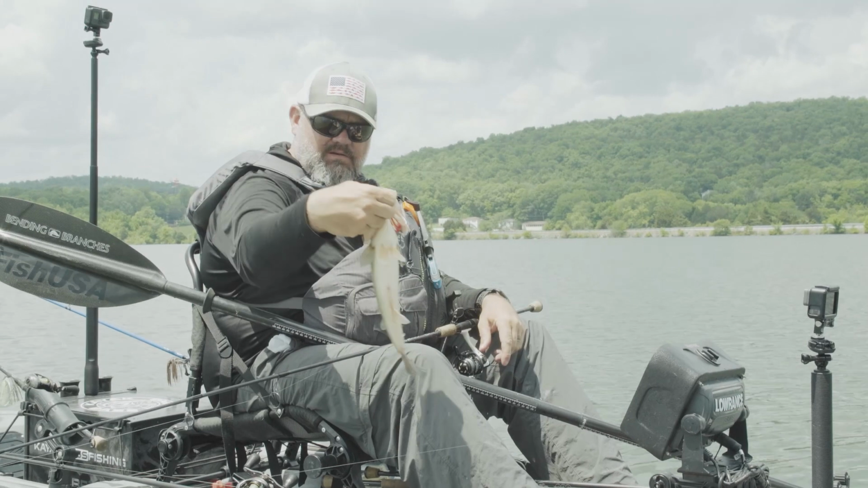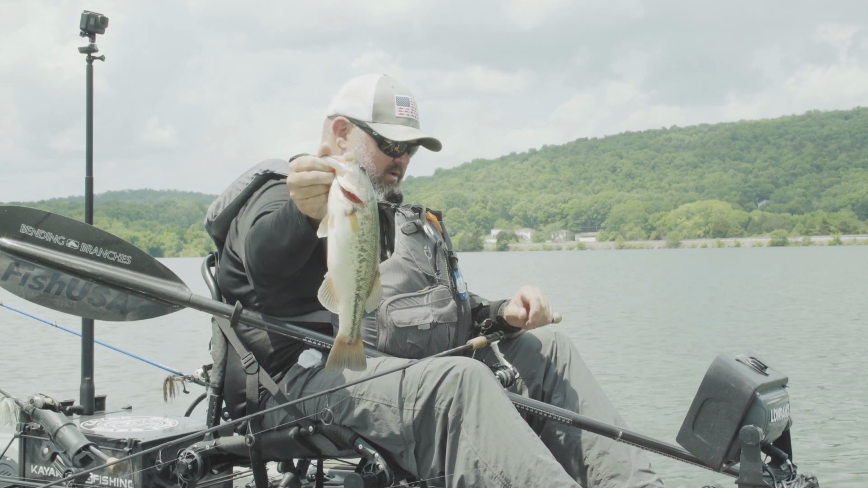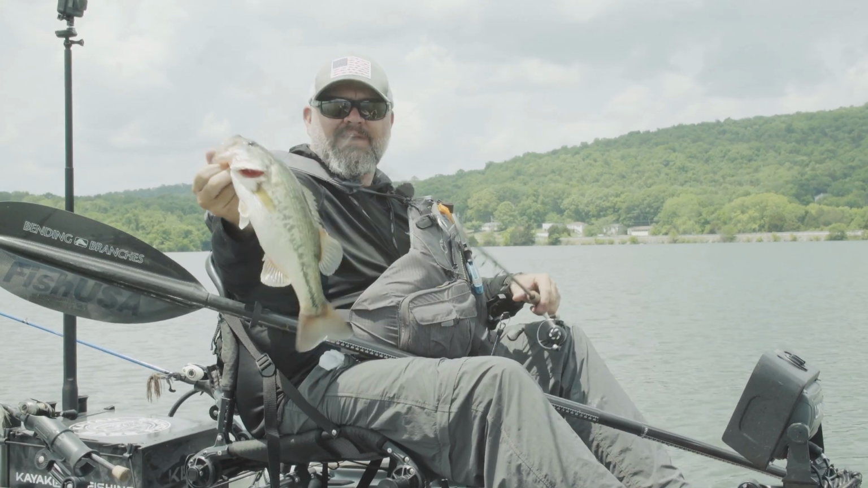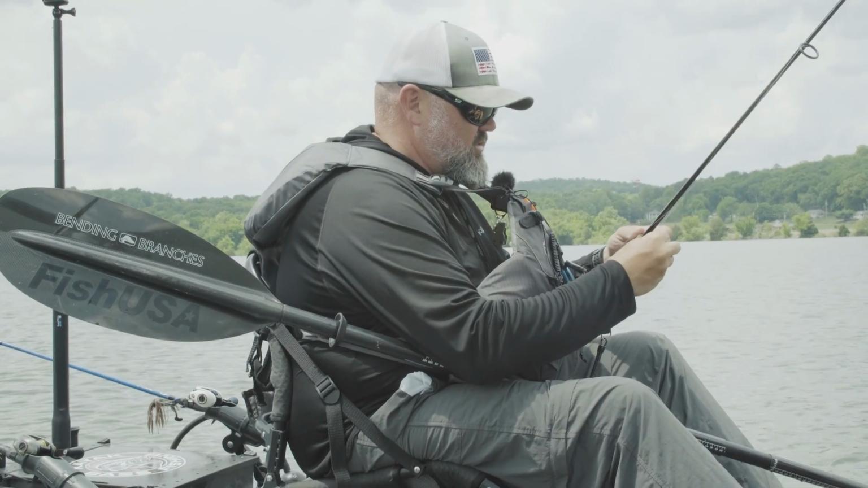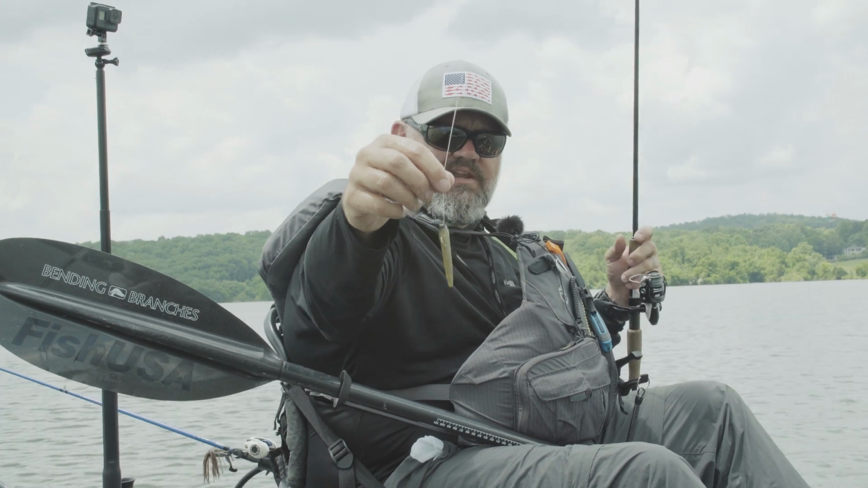Yeah. Not a bad fish, but not the monsters we're looking for, and definitely not the one these guys will win the tournament with. But I caught this fish in 17 foot of water. Let me get it back in the water and I'll show you where I caught it and what I caught it on. So I caught this guy on a little Ned rig head with a piece of Senko, kind of fished as a Ned rig.